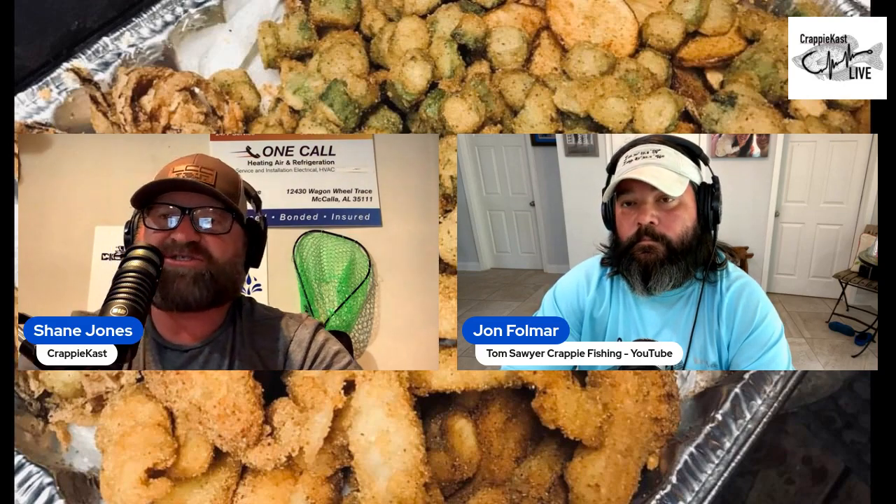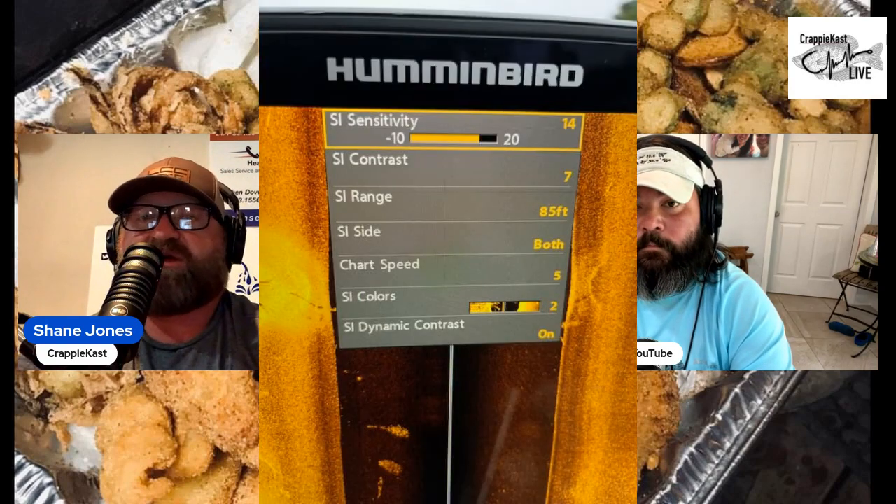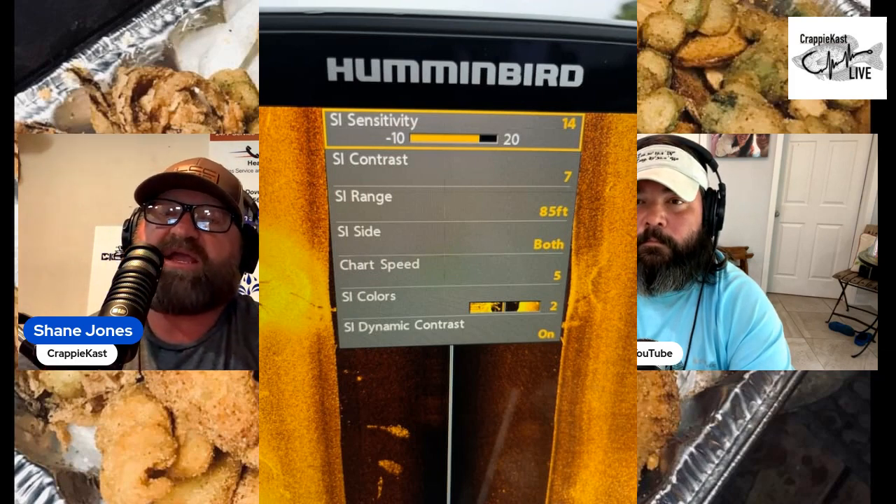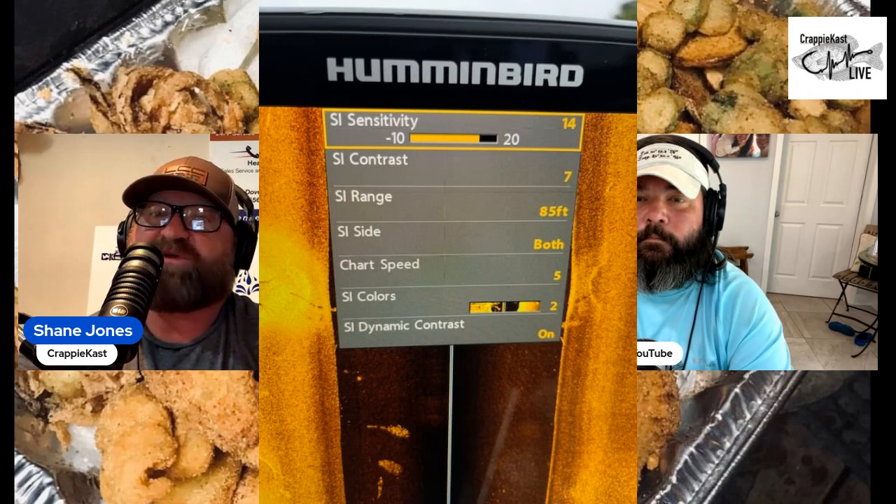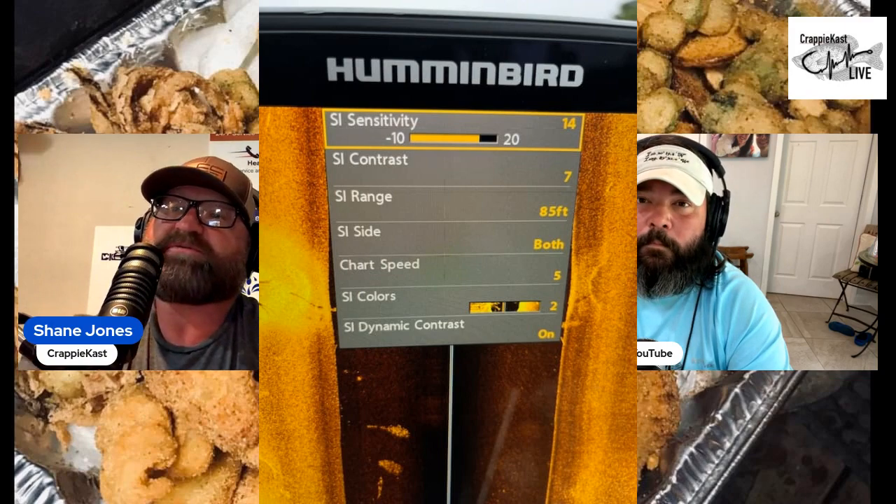Those settings John shared, I'll share them again right here. Those settings get you in the ballpark, because a lot of times when you don't have those settings, same way with live scope, you're not gonna say you're lost, but you are not maximizing the potential of the electronics. I promise you.